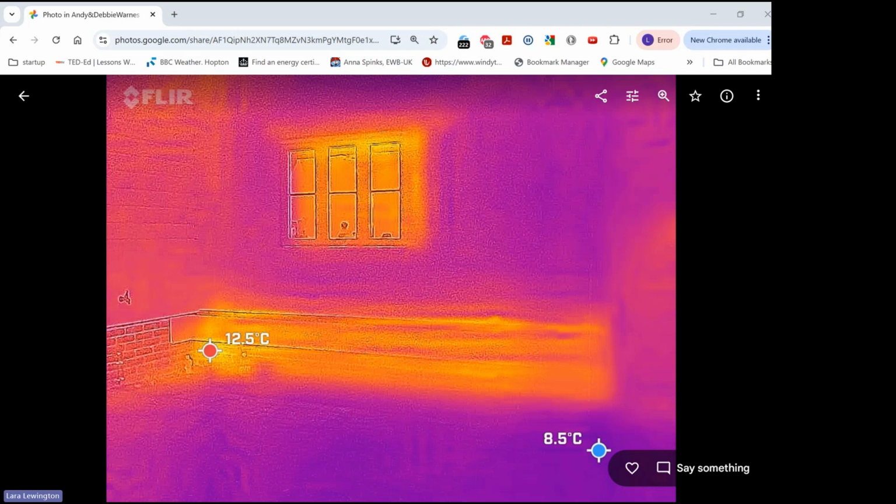Yeah, so I think it appears thicker in that part of the wall, where the brick is. I'm not very familiar with this construction. Yeah. The screed is added to the surface of the property, is that right? On top of the brickwork?